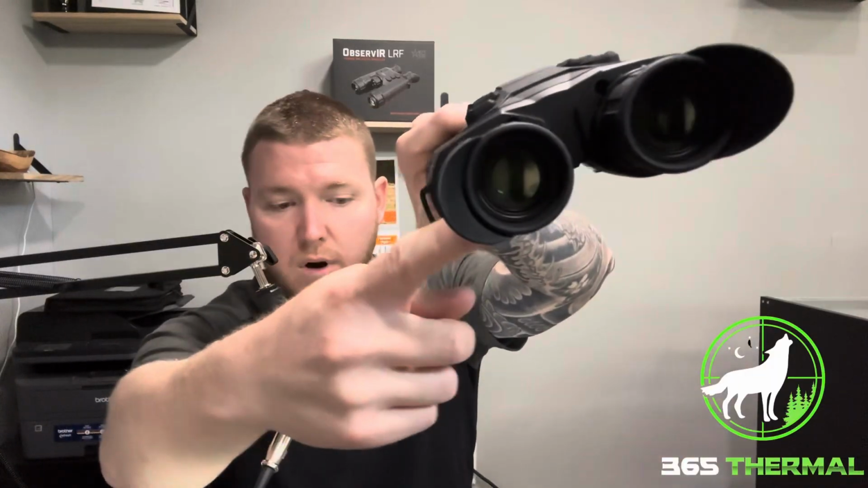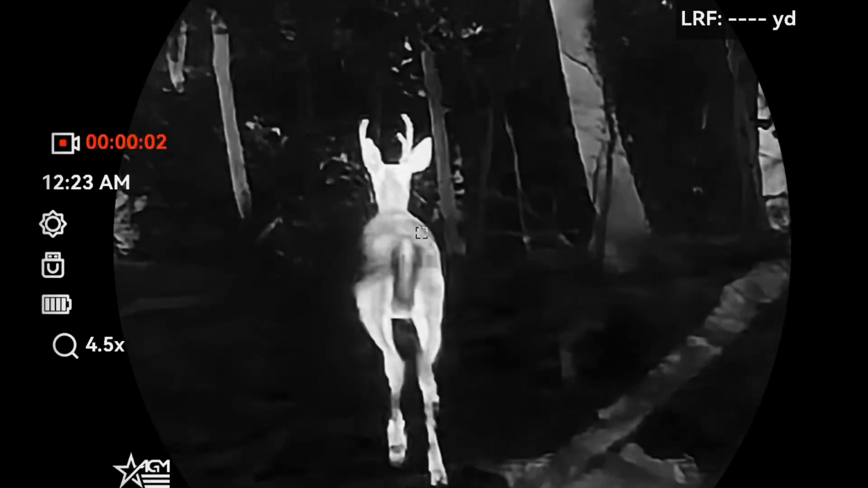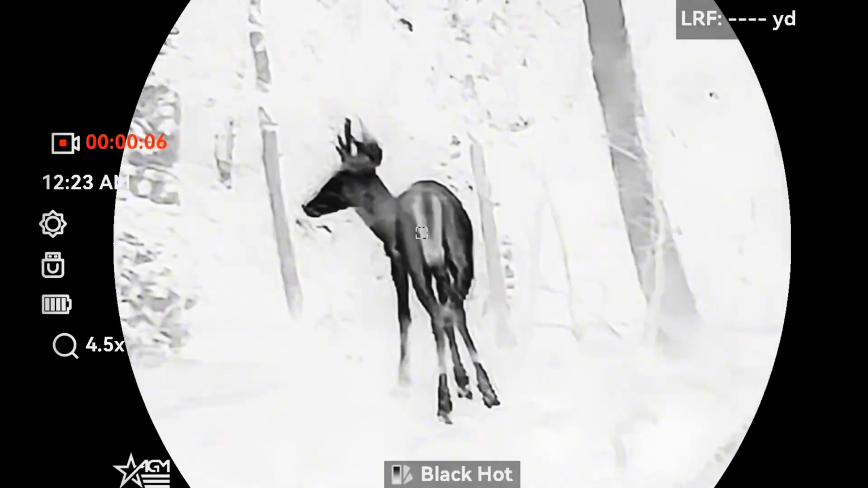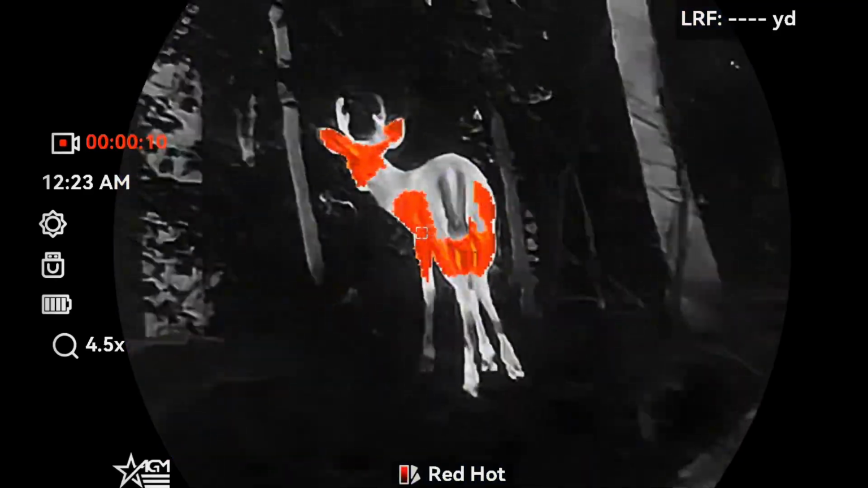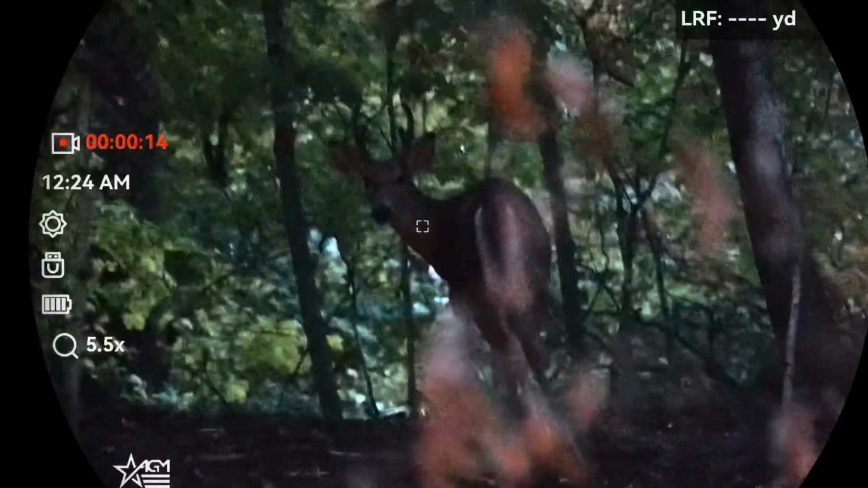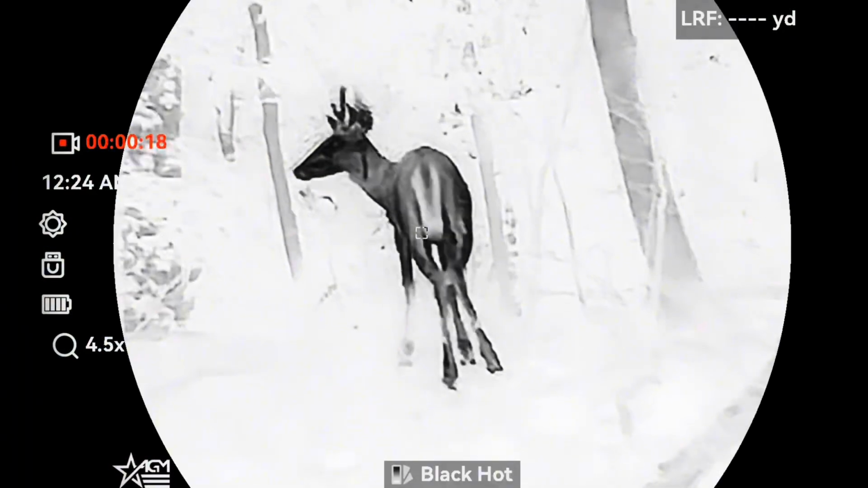Monitor, so this is going to be your display screens. Two of them. Display screens are going to be 1920 by 1080s. They are 0.49 inches in size, and again a 50 frame rate, 50 FPS. Display has day, night, auto. Storage has a 64 gigabyte built-in storage. Again, the two 18650 fully rechargeable and removable batteries.